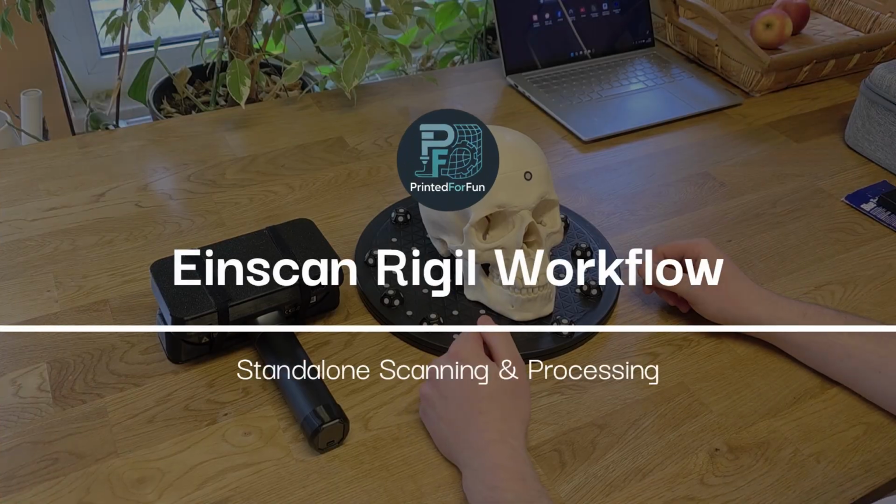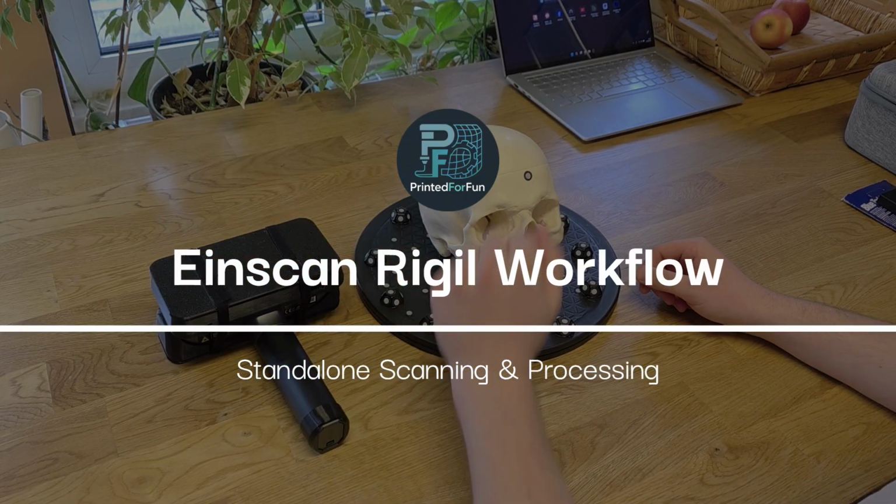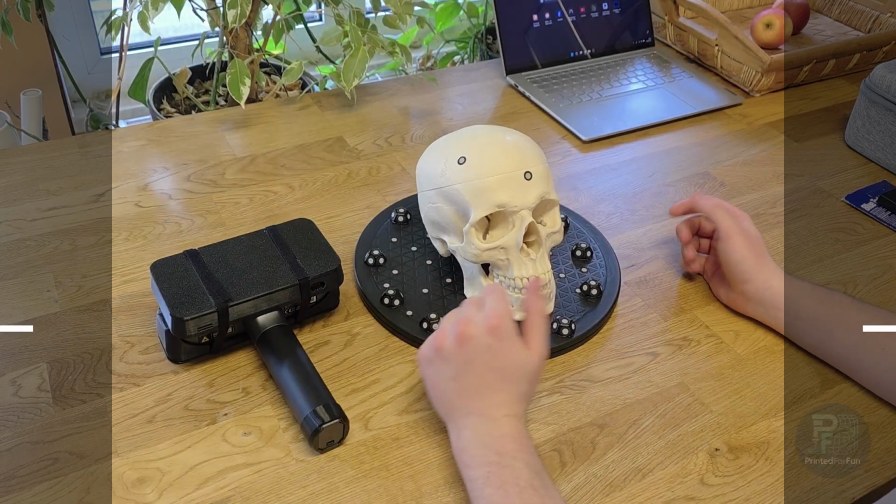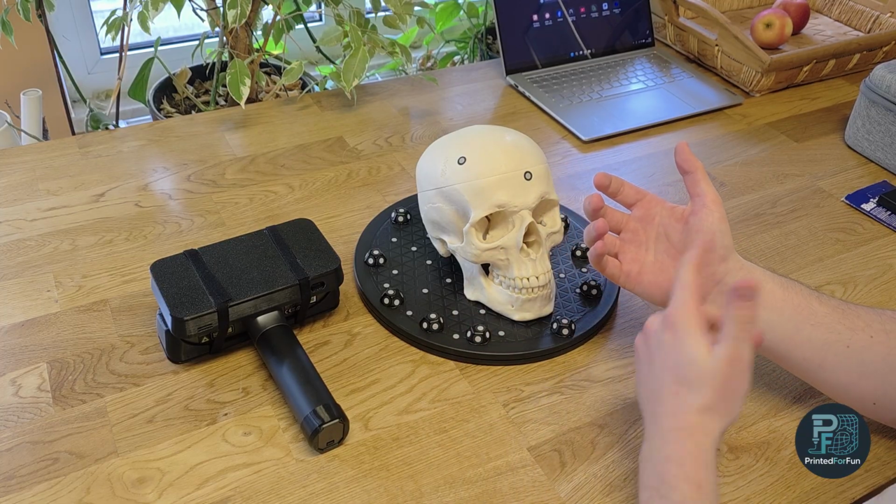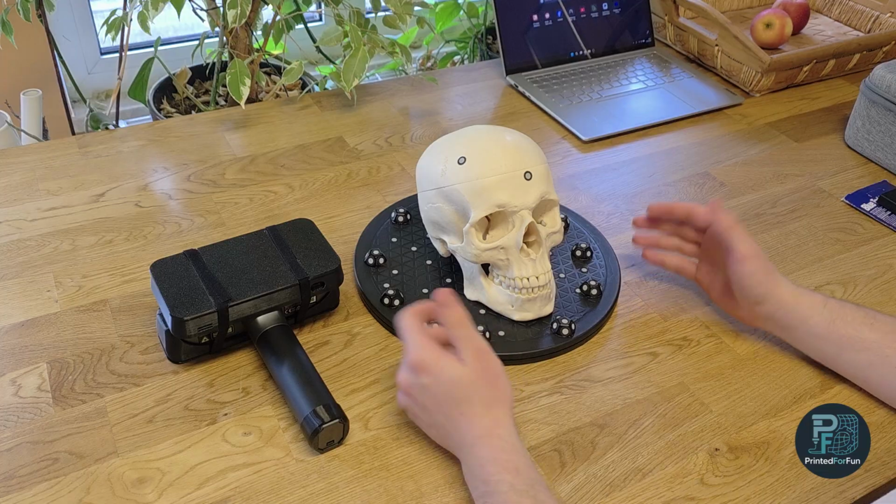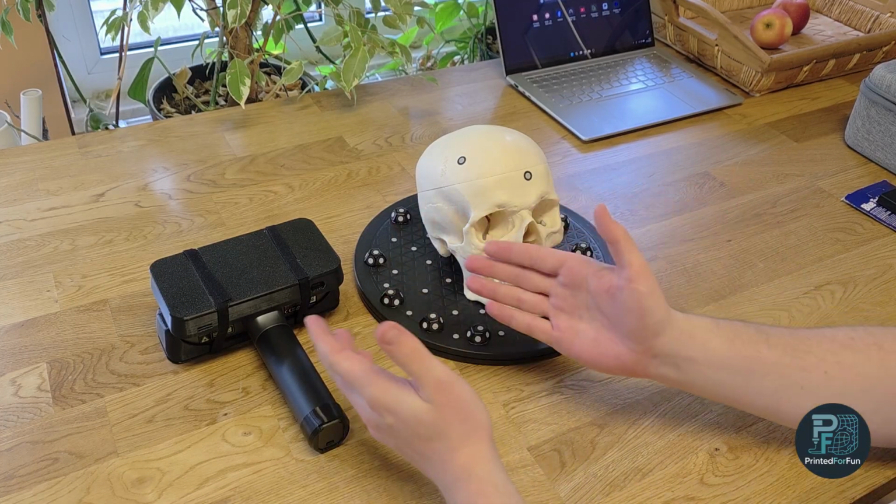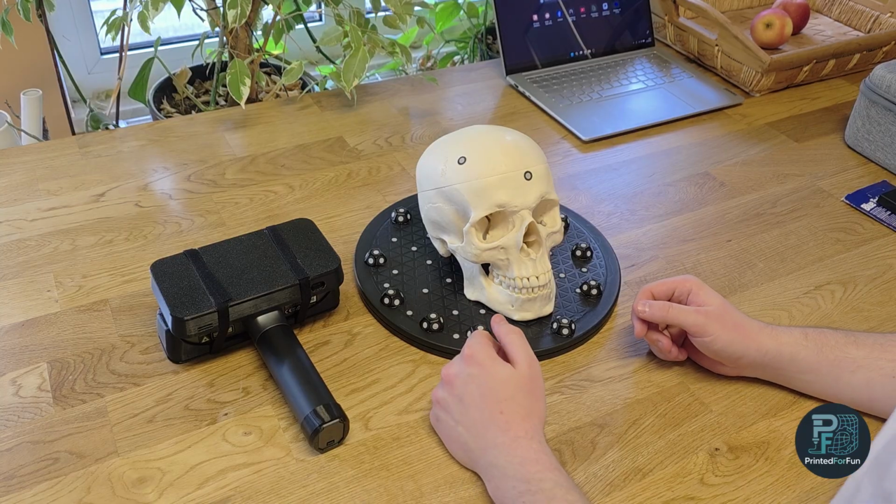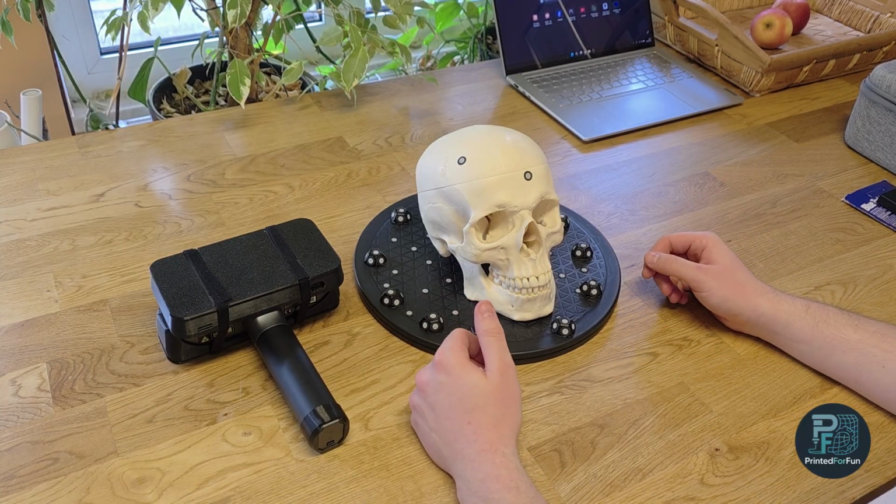Hi, I'm Philip, and in this video I will show you the scanning workflow of the Einscan Rigil on the device in the different modes. So in the regular marker laser mode, the markerless laser mode, and the infrared mode. And I will also look at the post-processing, like how does it work on a device and how is the speed compared to post-processing on a very capable workstation, I would say.